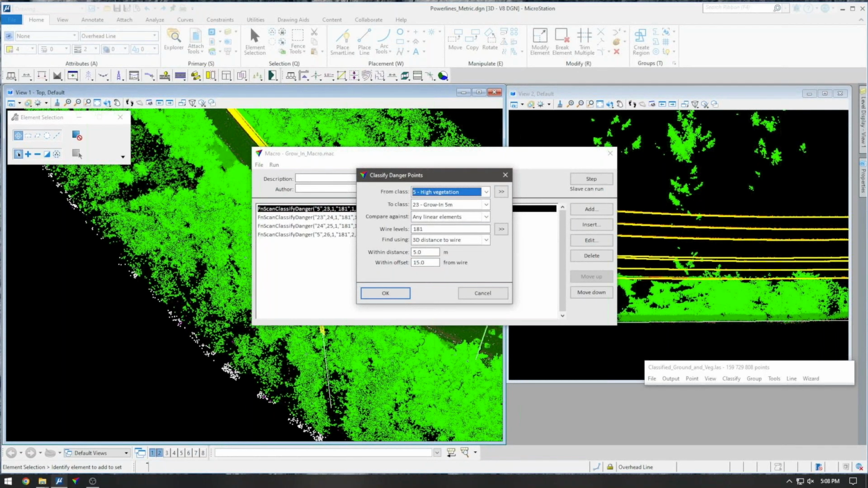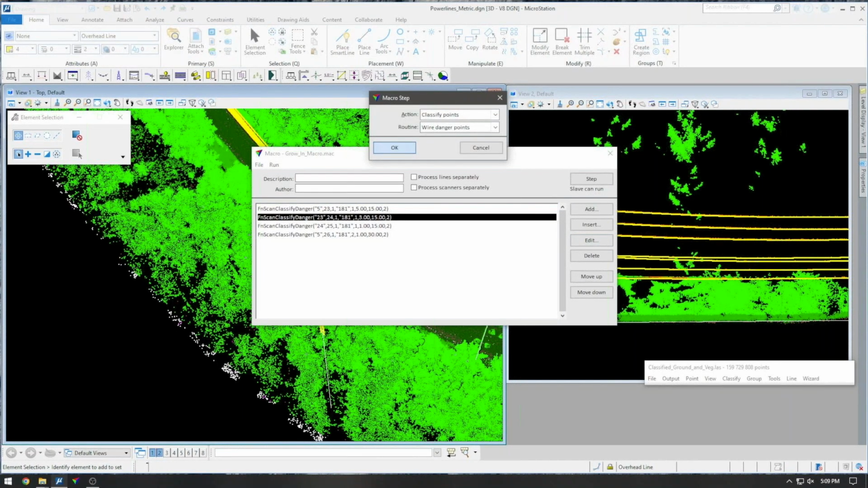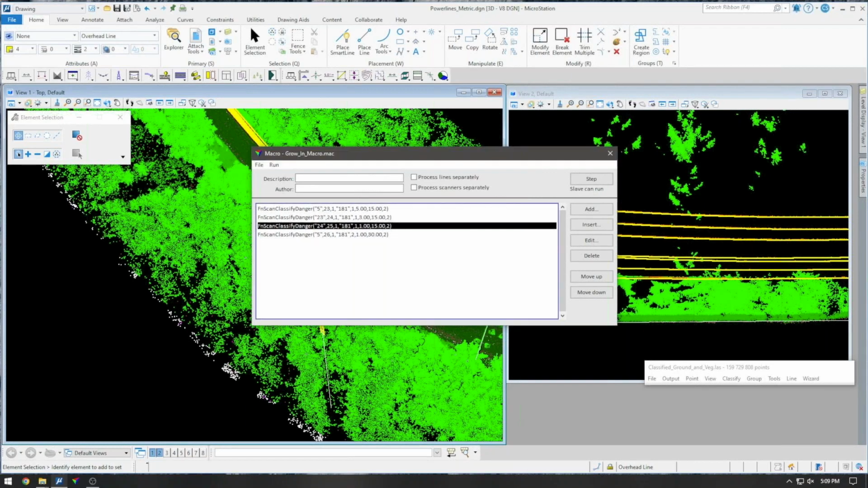Basically, I'm going to classify any vegetation within 5 meters of my wires, another class with any vegetation within 3 meters of my wires, and a final vegetation class with any points within 1 meter of my wires. Those will be my grow-in classes. And then the last step, I will also look for trees that are a falling hazard.